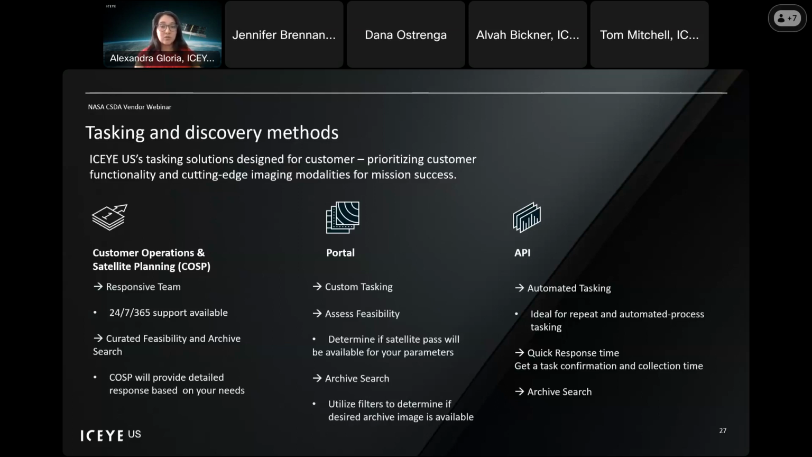Or perhaps you just want to see what is available, what is in the archive, what do we already have that meets your needs. You can use Portal. That's going to be great for those customers that really enjoy that hands-on experience. And then our API, our last option, is for computer to computer. It's going to be great for those who really want to leverage automation.